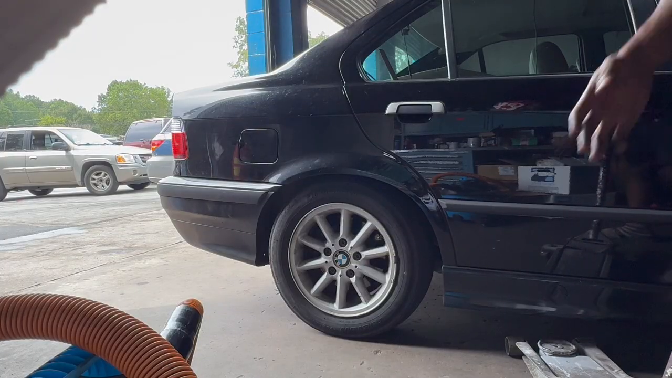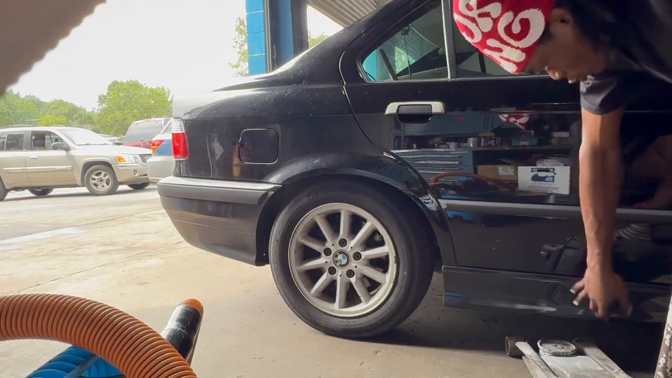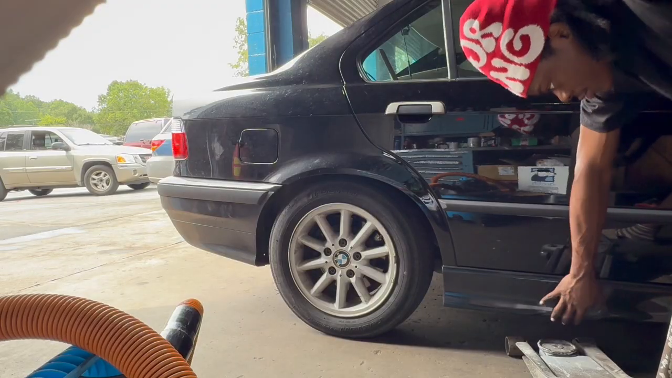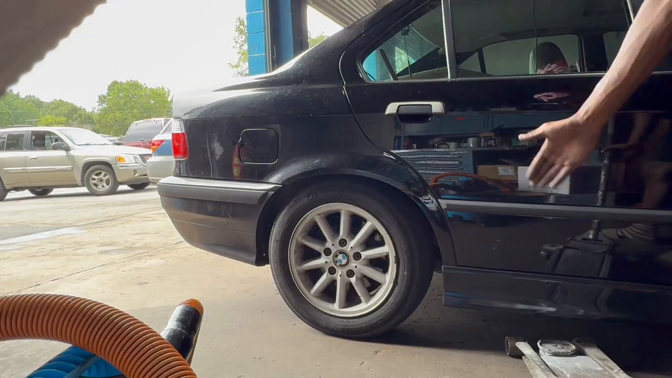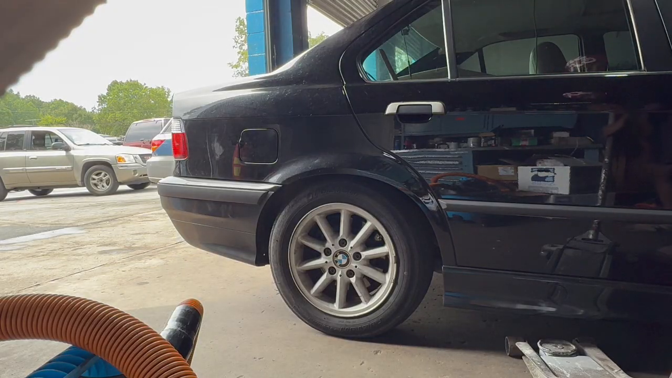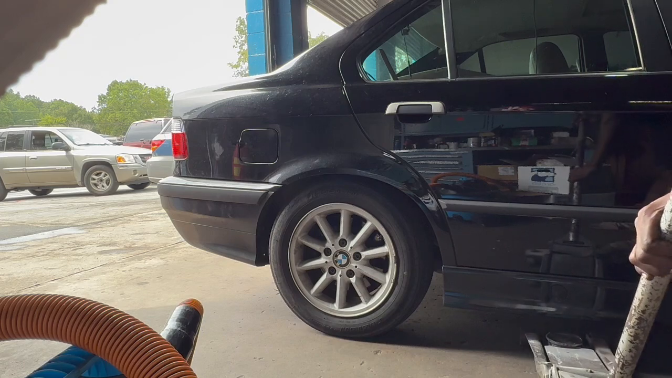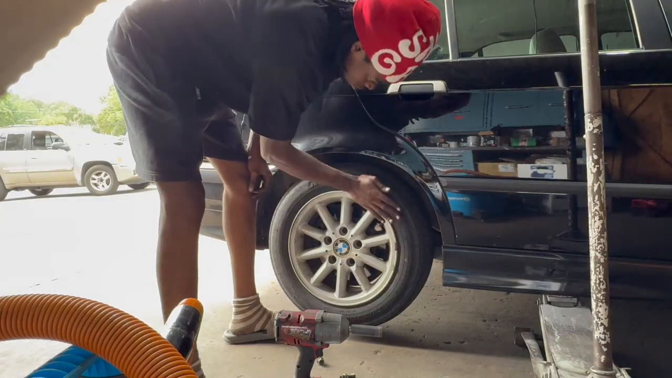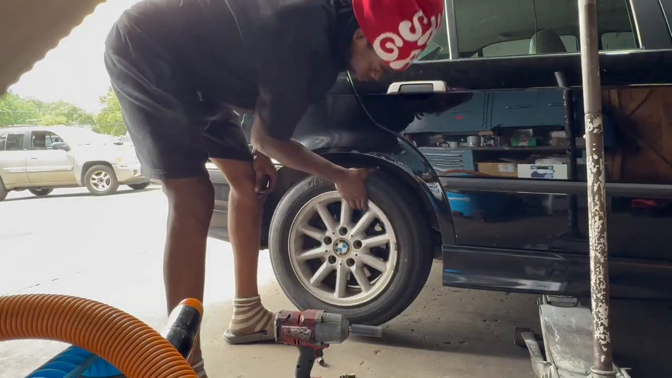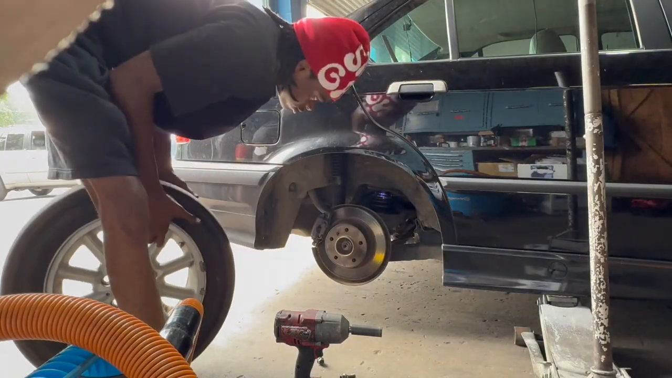If you don't know where to jack on a BMW or old school BMW, look for this point right here. It's a jack point. Any BMW, any car, it's a jack point right here. Every car. So if you jack up the wrong spot, that's your dumb fault. It's not hard, bro. It's on there.